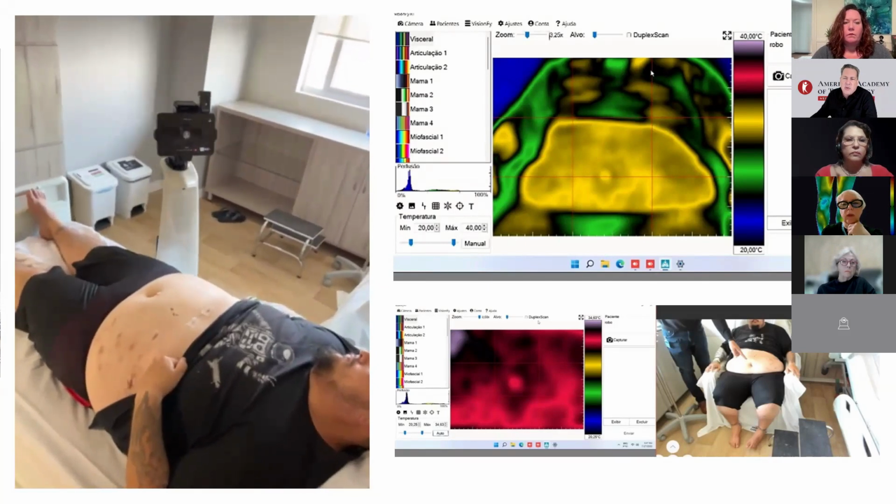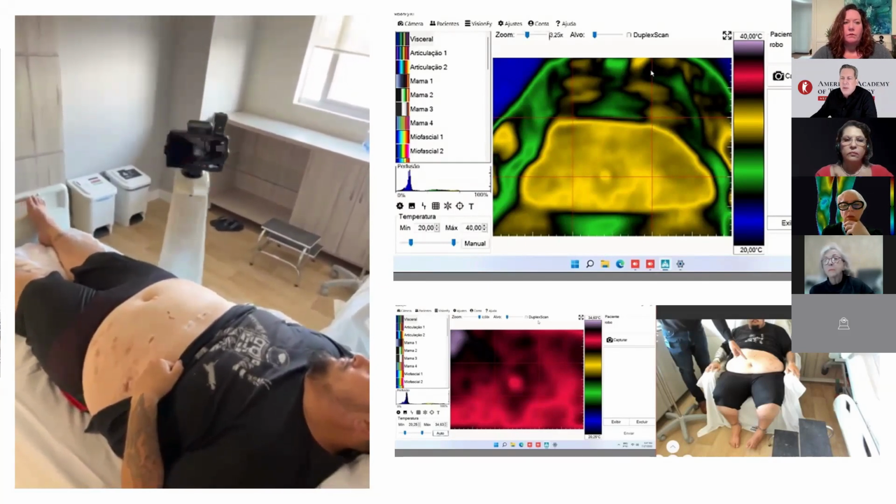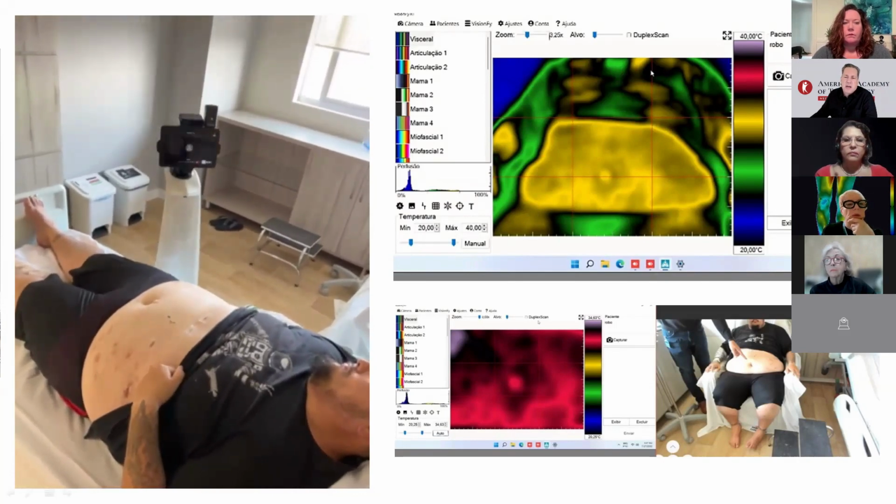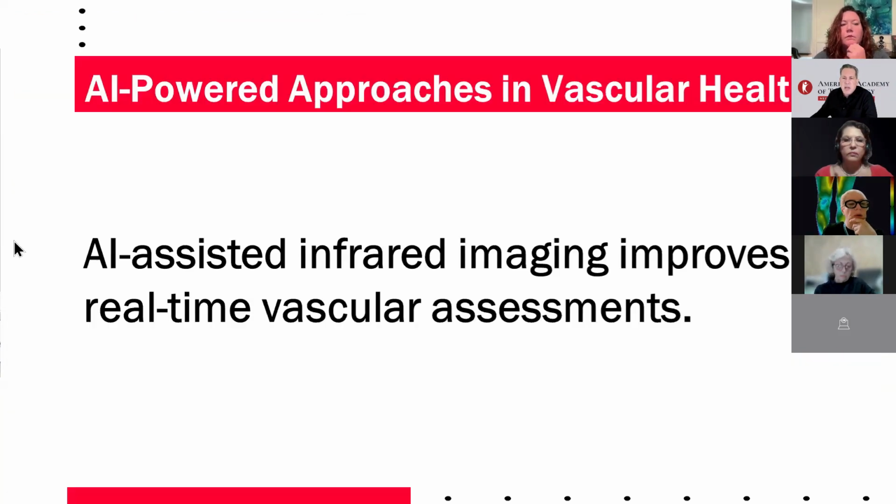We no longer talk about thermography, but infrared imaging, and more recently, it's becoming AI-assisted. In vascular health, AI-assisted infrared imaging helps us quickly detect vascular dysfunction or venous stasis in real time without waiting for delayed analysis. This gives us the ability to identify issues early and improve intervention time and outcomes for patients.